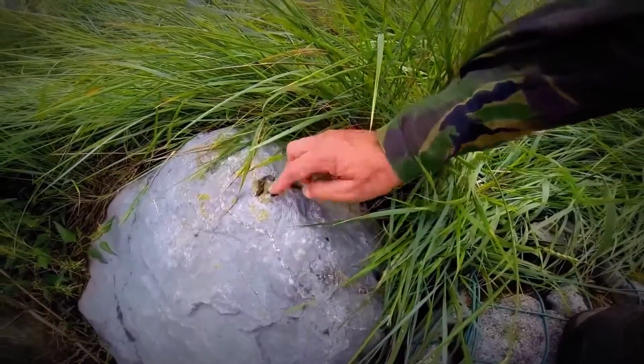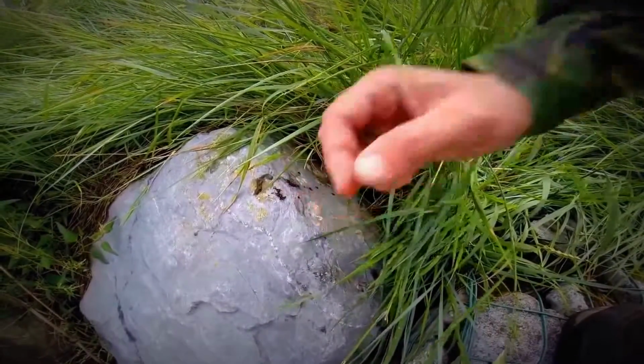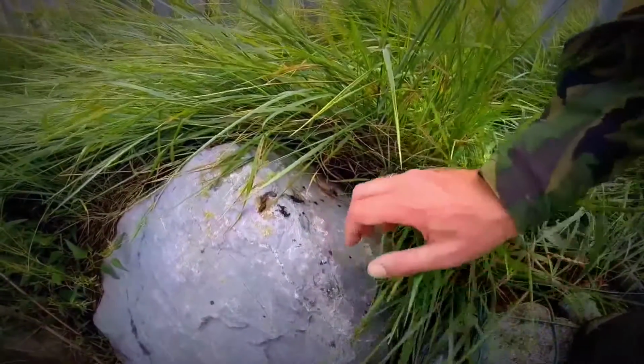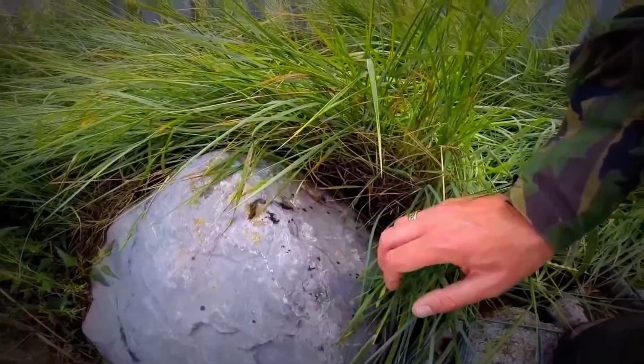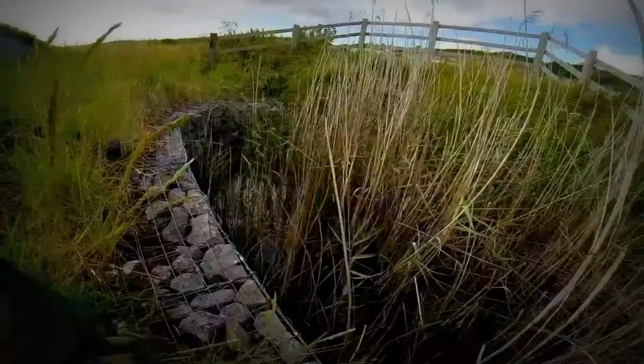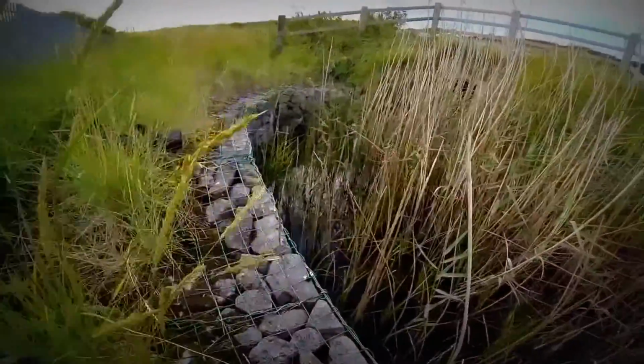That's only a couple of hours old, that is, and it has got a distinct smell to it. This is some of the structure and habitat they have been using.